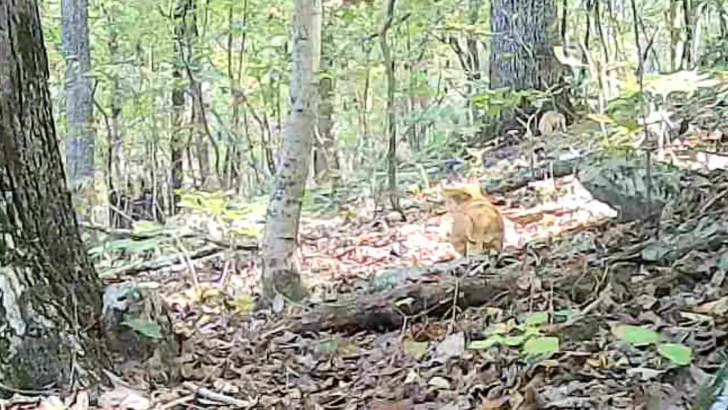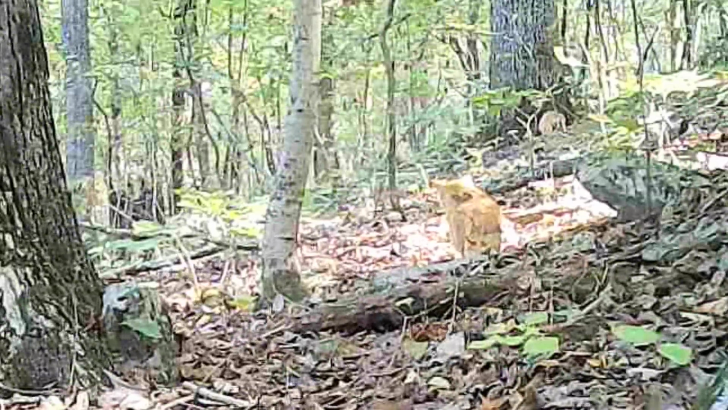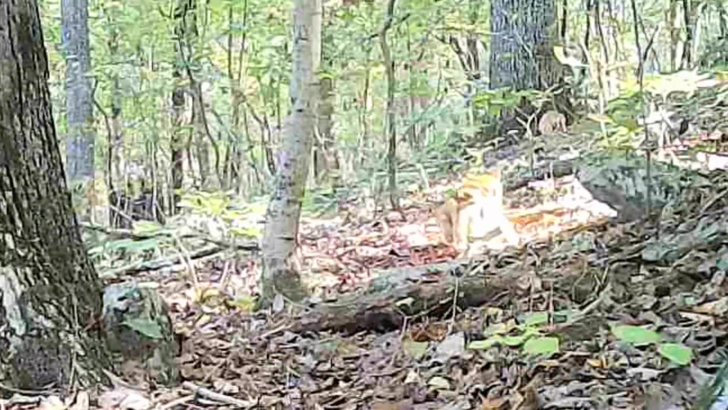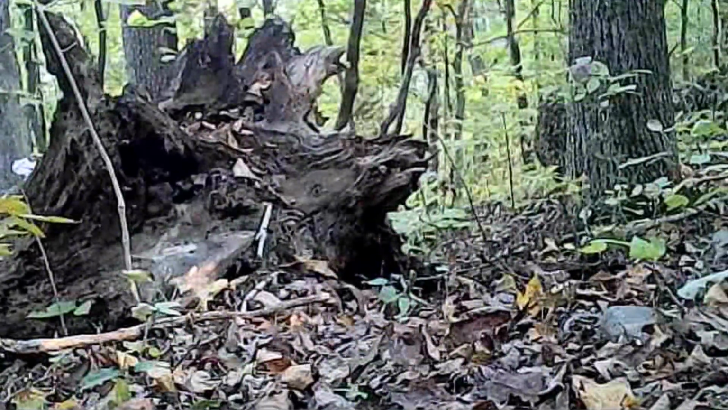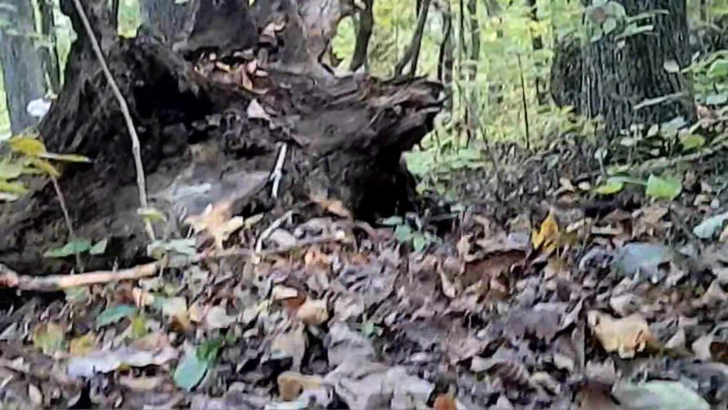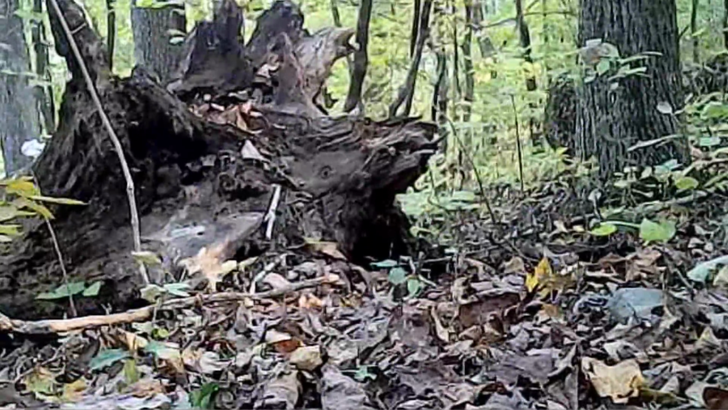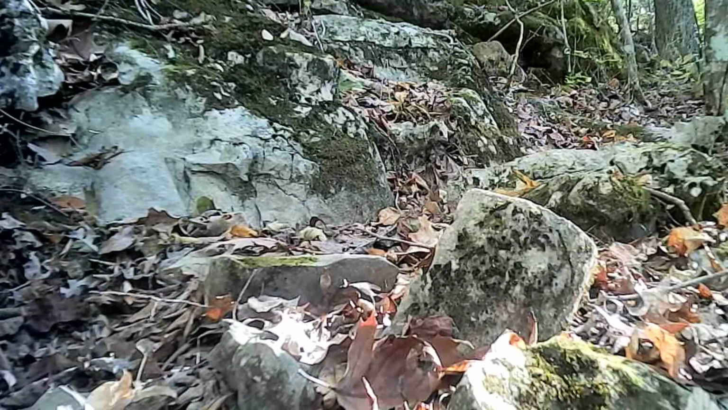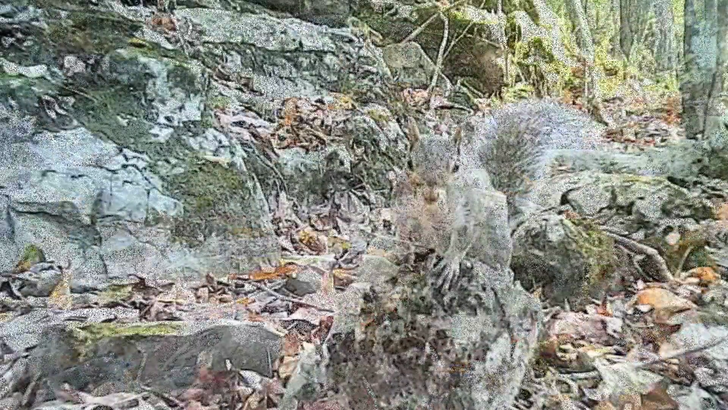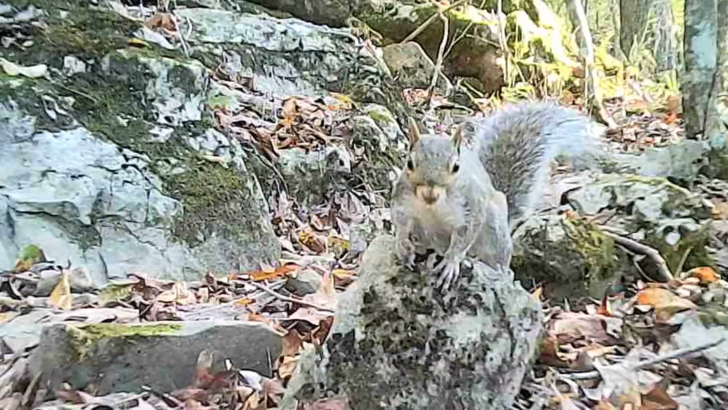He's doing some serious hunting here, trying to sneak up on something. There's a good picture of old Yeller, the one-eyed bobcat, I call it. Moving on through, hitting the camera as he goes. And there's Dirty Dan on the path again, just the back end of him, moving through. Can't catch a front glimpse of him. He ain't tripping the camera.